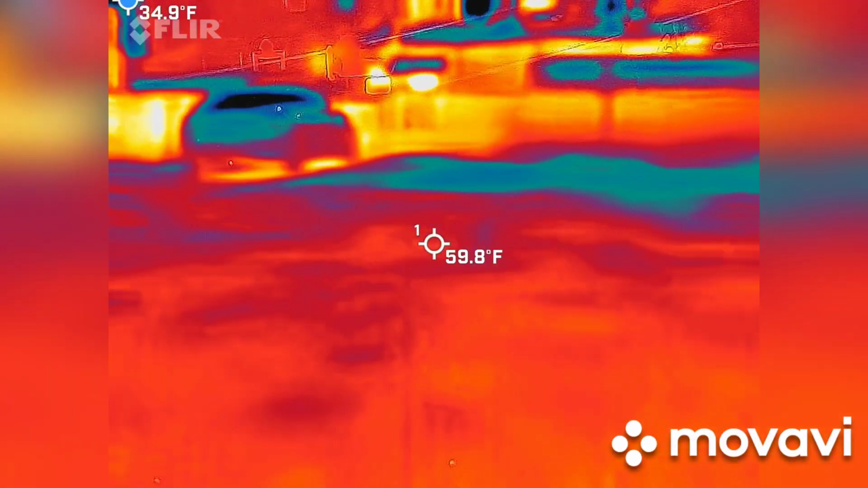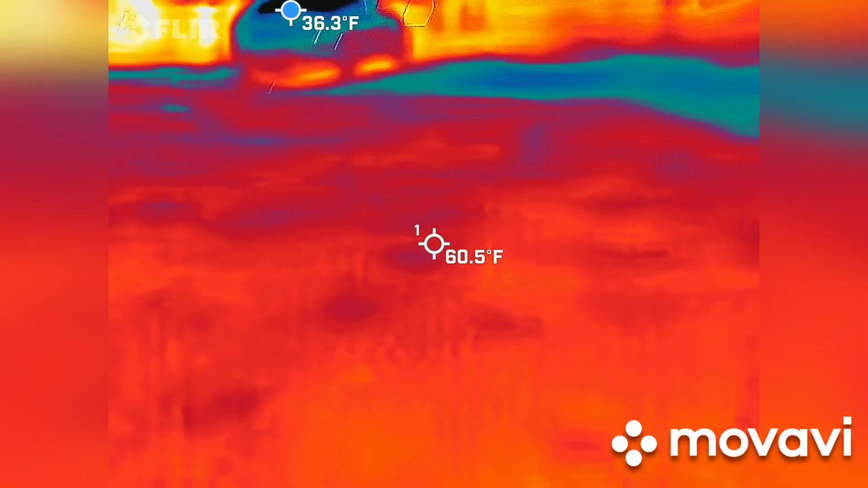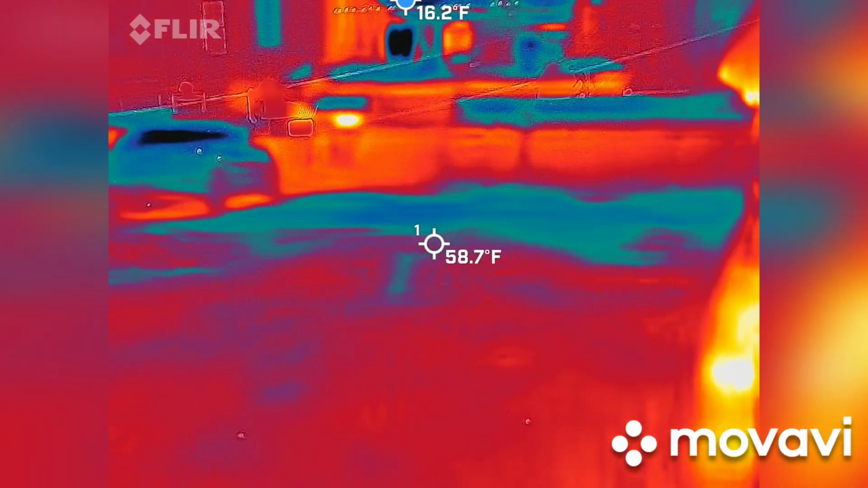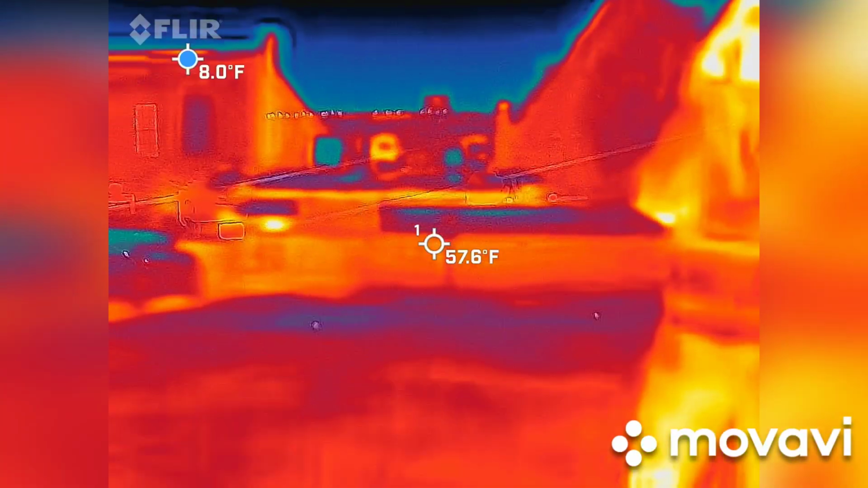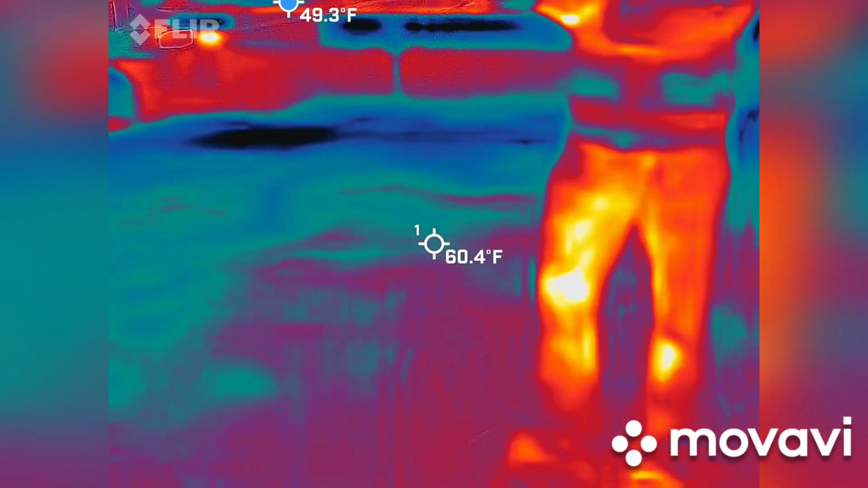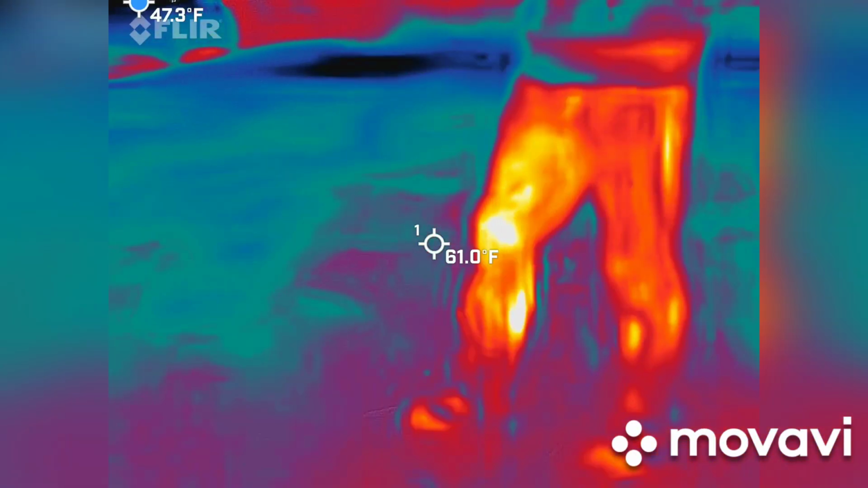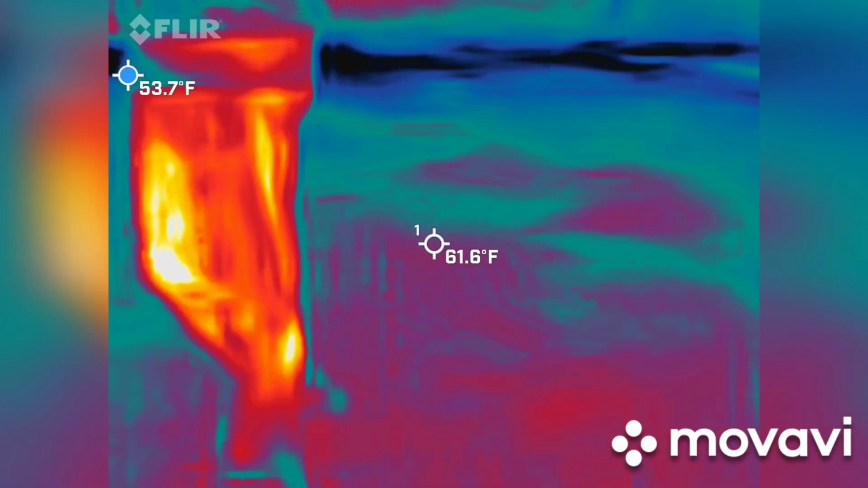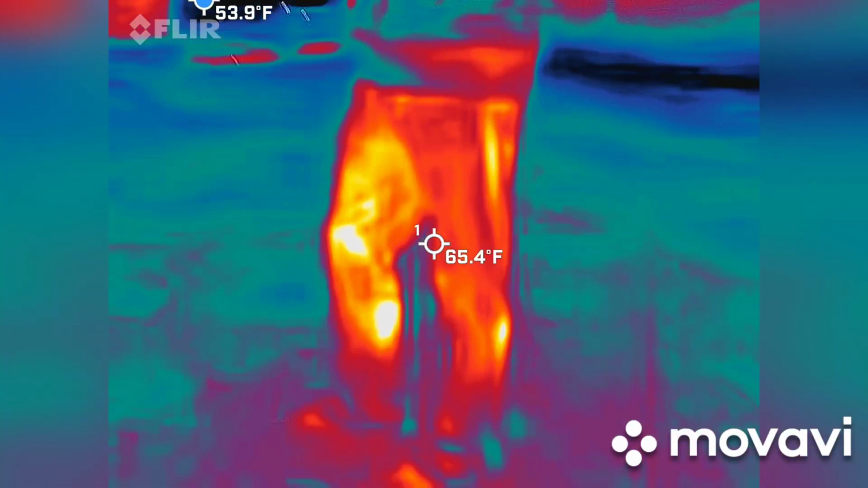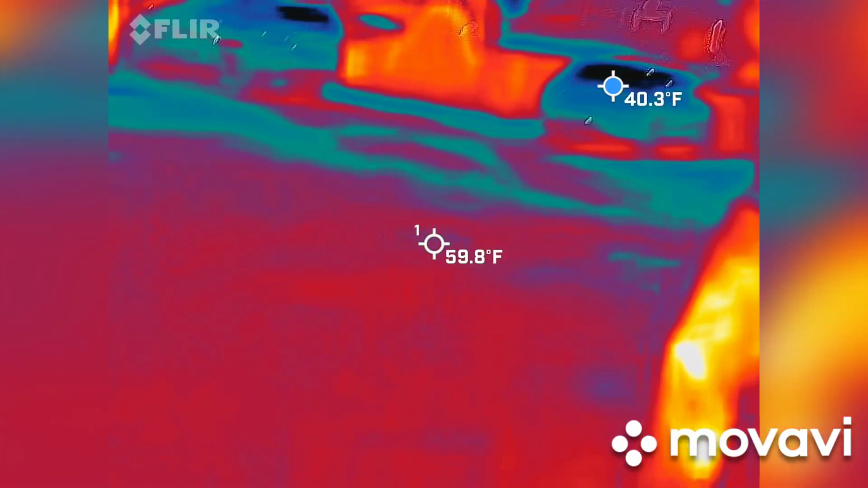I think yours is almost on default. I haven't seen it really. You're getting red every once in a while. I'm also looking for patterns.